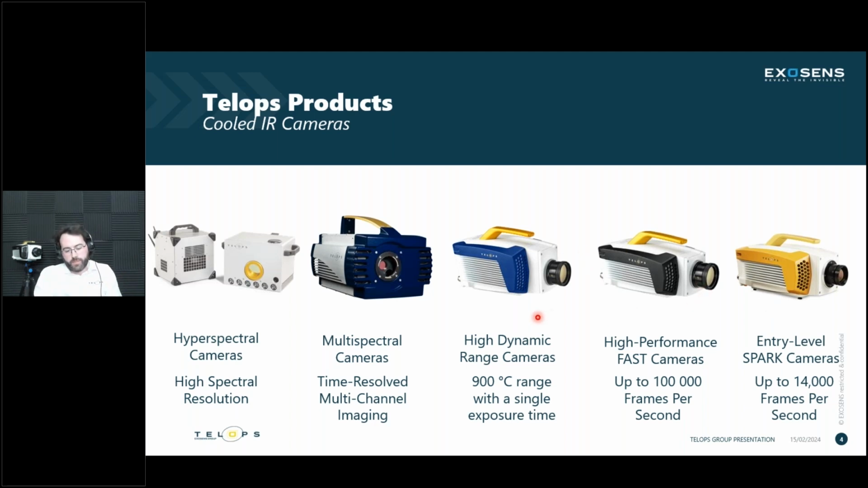And then we have our broadband cameras. We have high dynamic range cameras, a recent addition to this line. The HDR M700 is really amazing, but not the point of the webinar today. The fast cameras, which is what the data we'll be discussing today has been acquired with. And then the entry-level Spark cameras or radio cameras, which just came out this year.